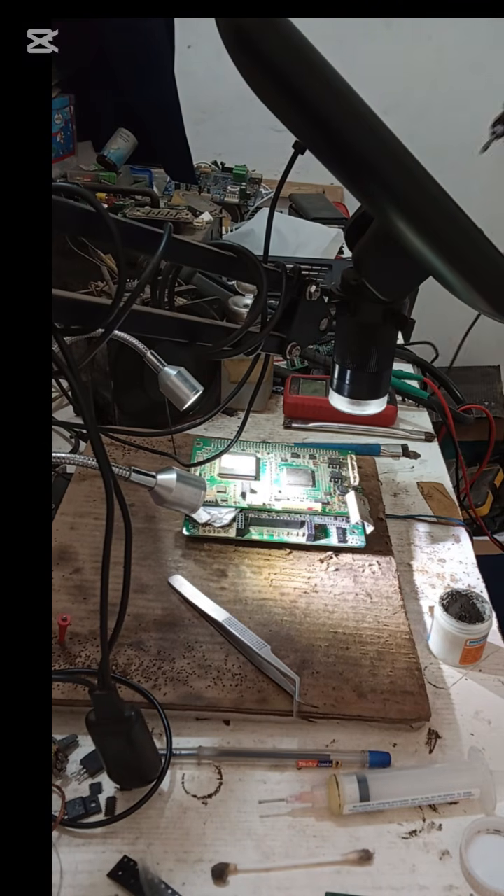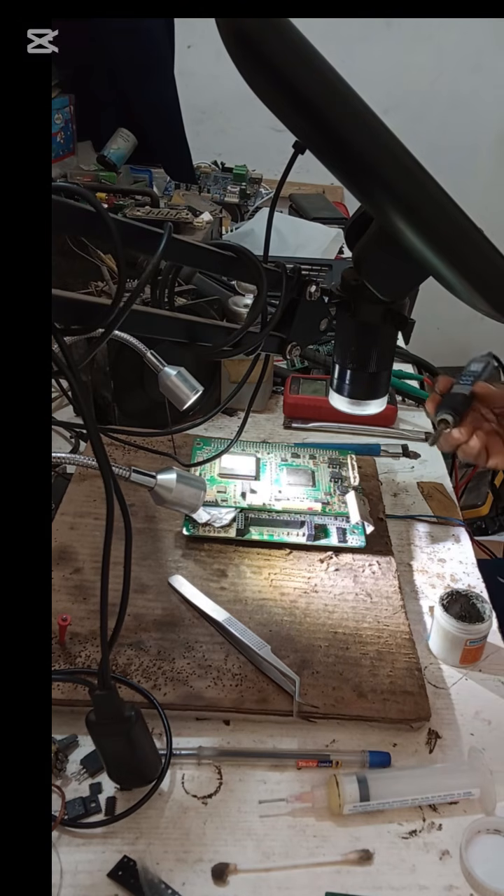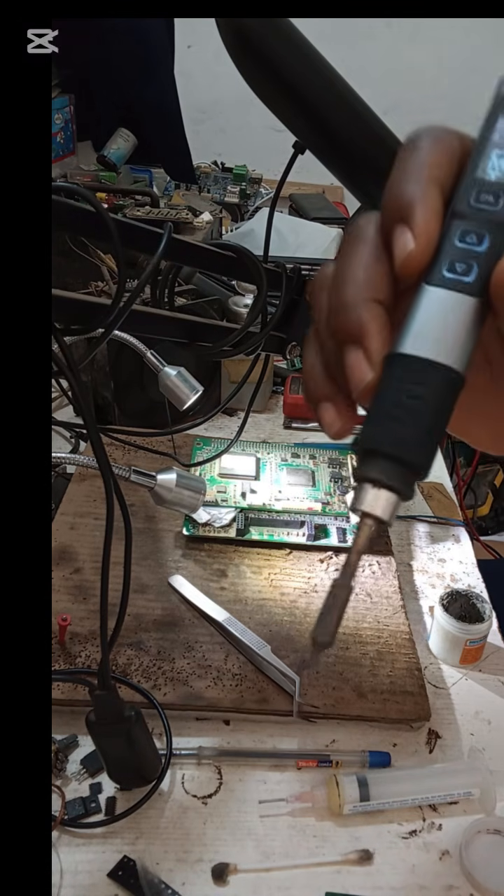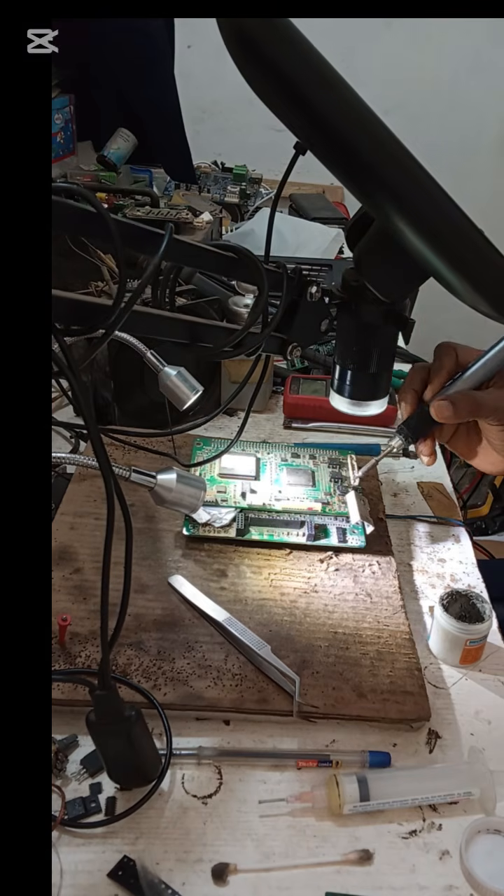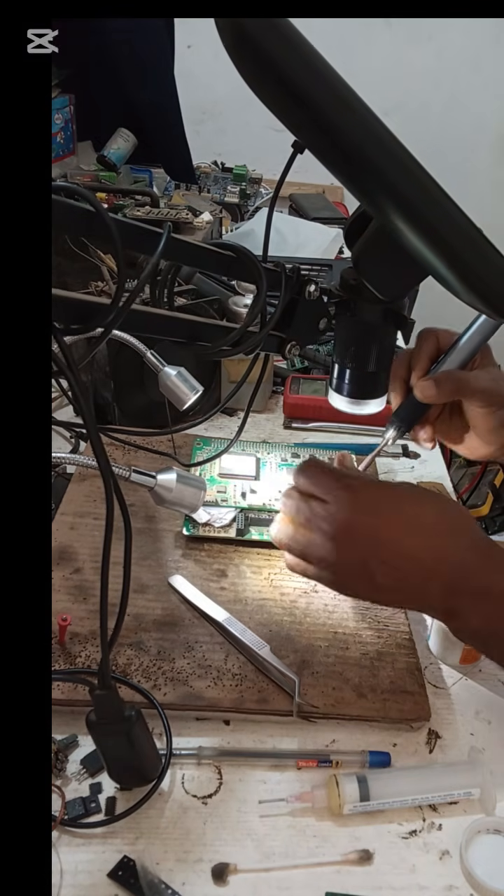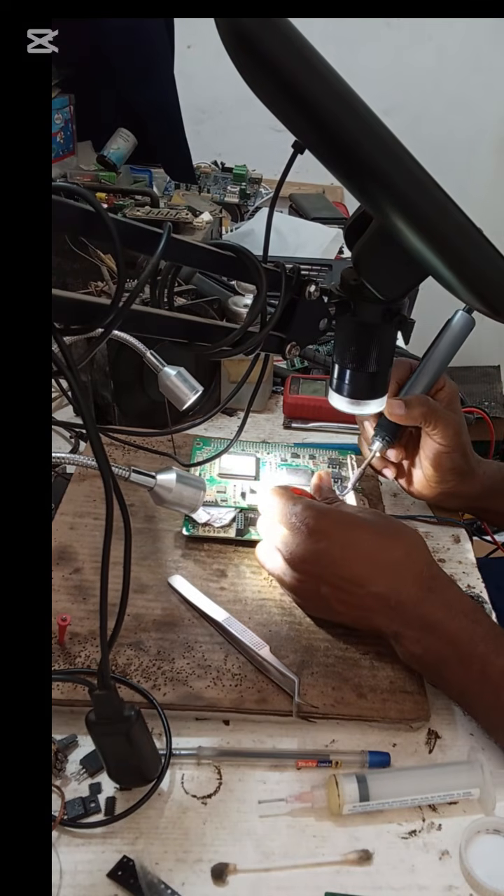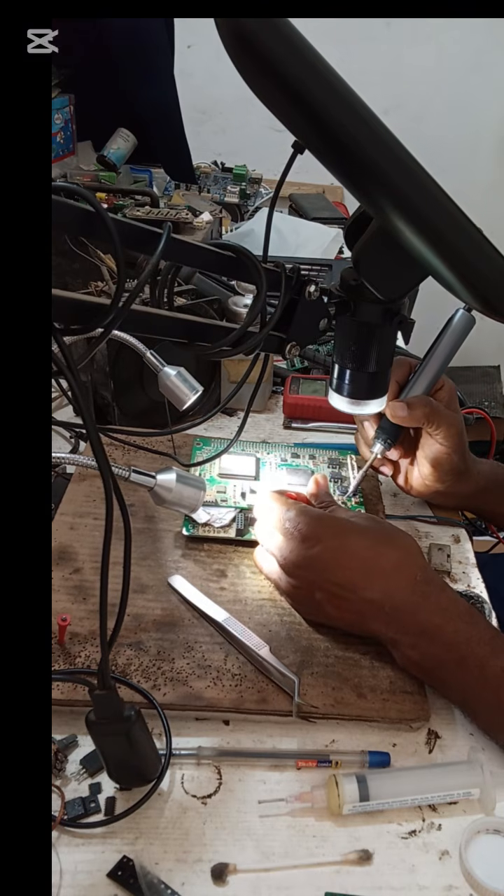So the iron alone is not enough, you need to invest in a better soldering iron. Look at this one. This is not just an ordinary soldering iron. When you apply it to use it, it compensates for the heat lost.